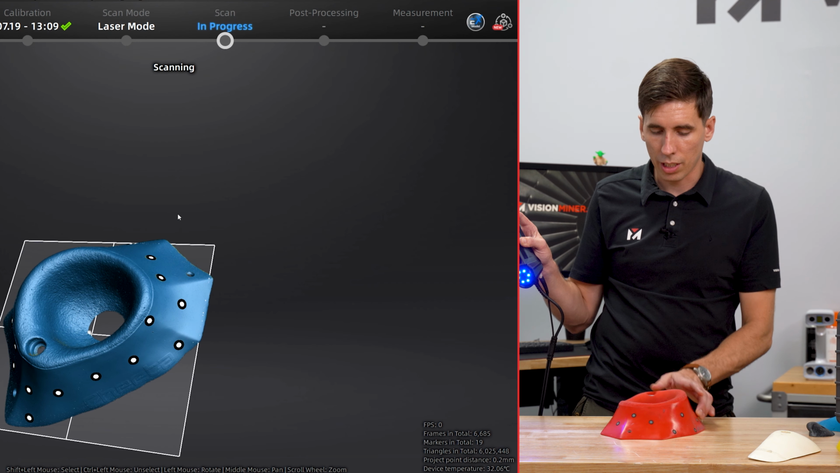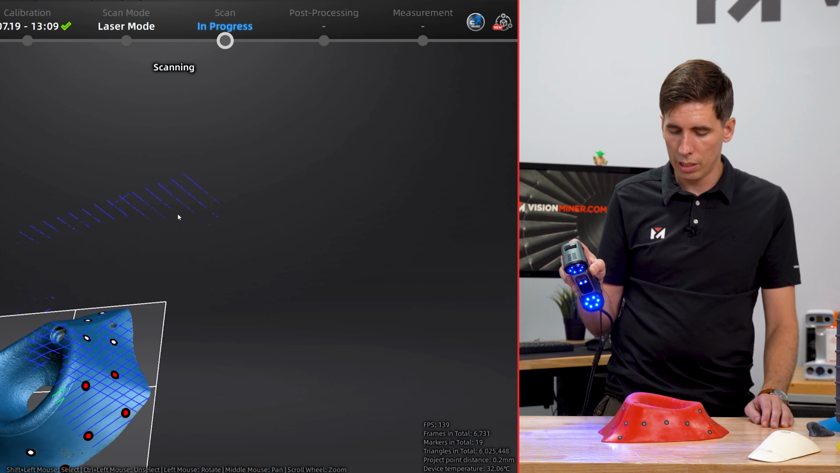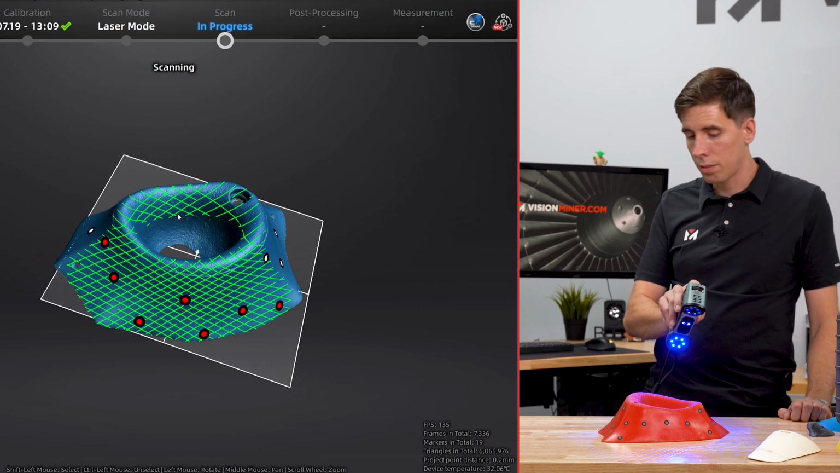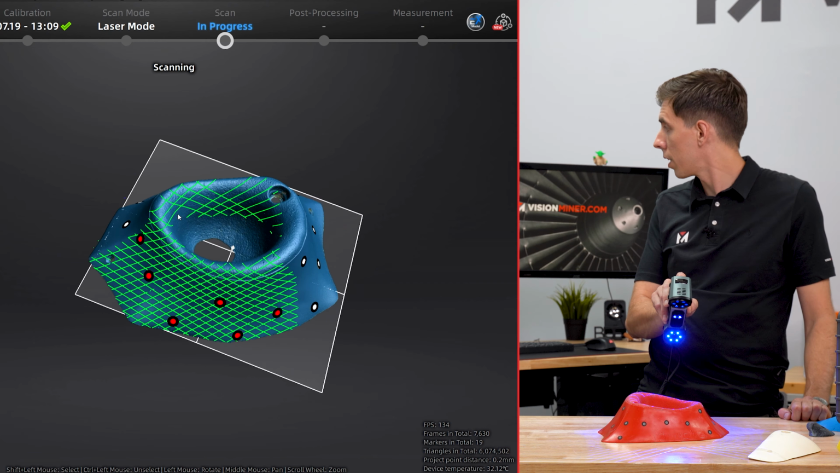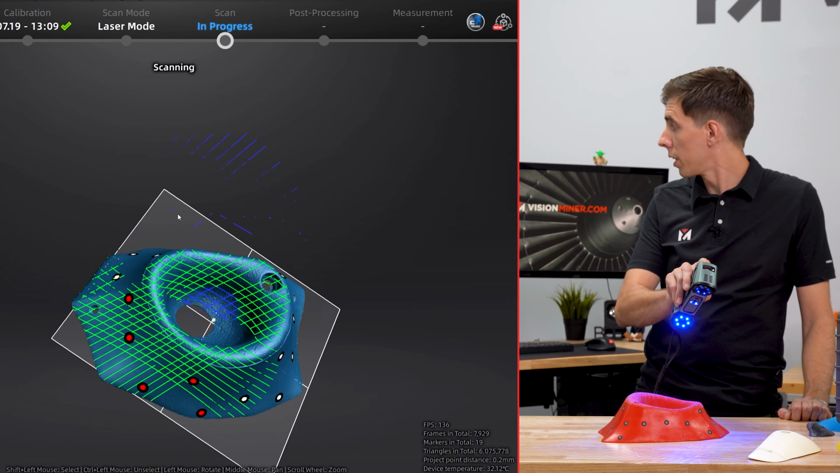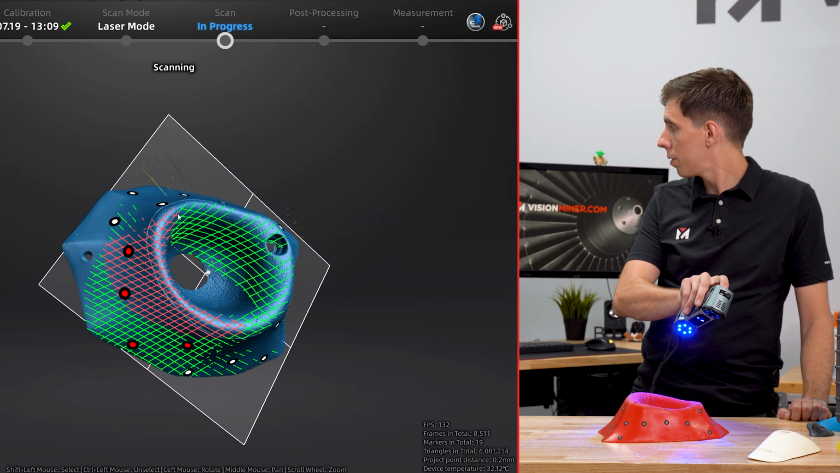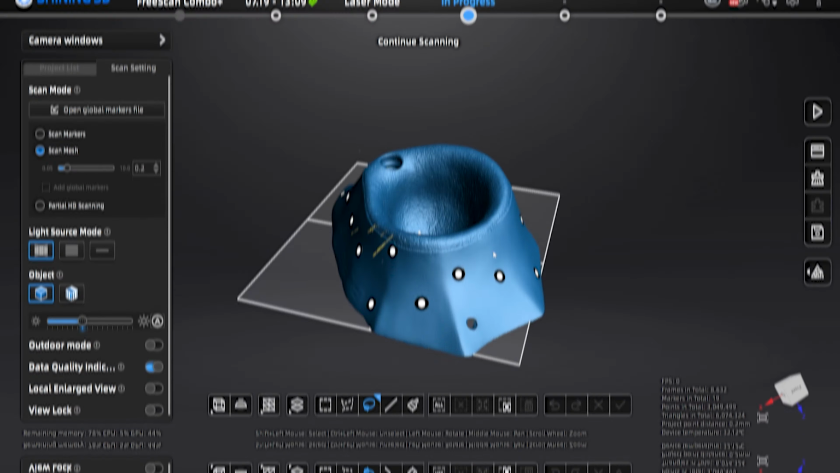I'm just gonna face the scanner away, flip it around for ease. Come back in here. Just go over that area. I shouldn't get any of that missing data, as well as on that back wall surface. Okay, that should be good. All right, so there we go.